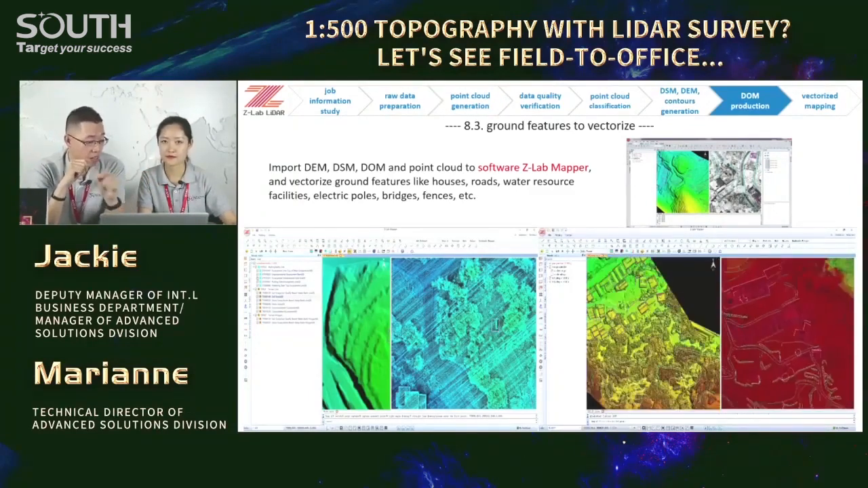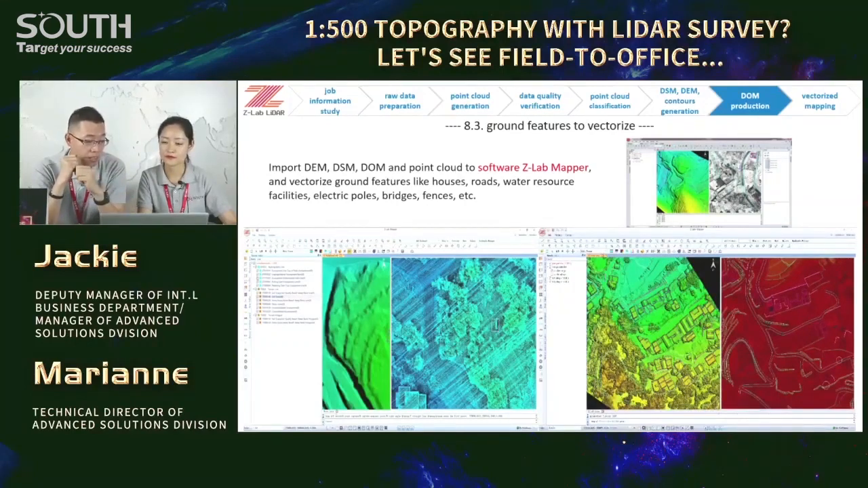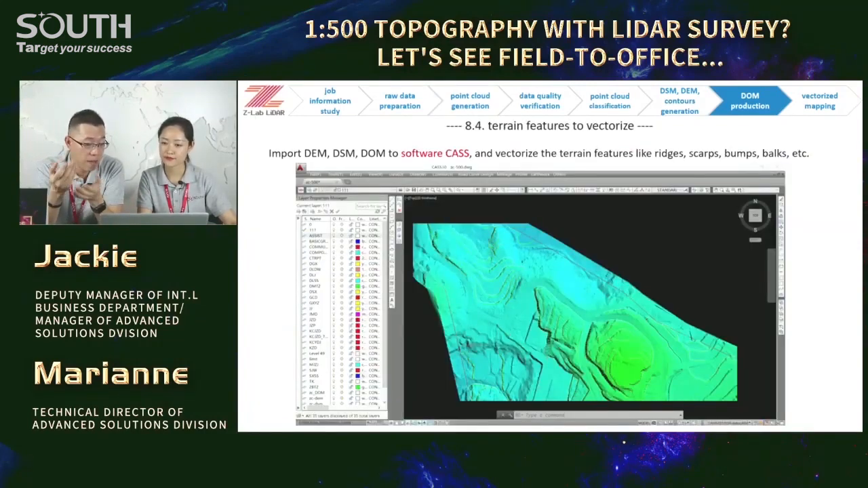Then we will vectorize the scarps and ridges in software CASE, a very popular and powerful topographic and cadastral mapping software kit in China. Yeah, up to now, 20 years of dominance in the market. We may enjoy the feature library with abundant options, like a variety of road types: highway, and then country road, a city road, or small lanes, paths, right?